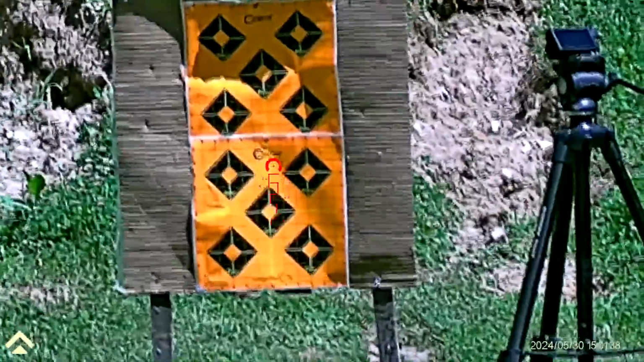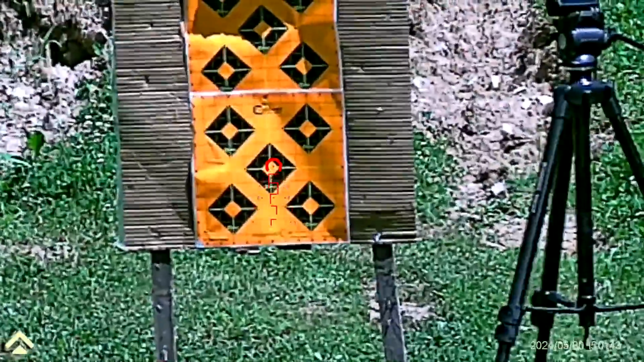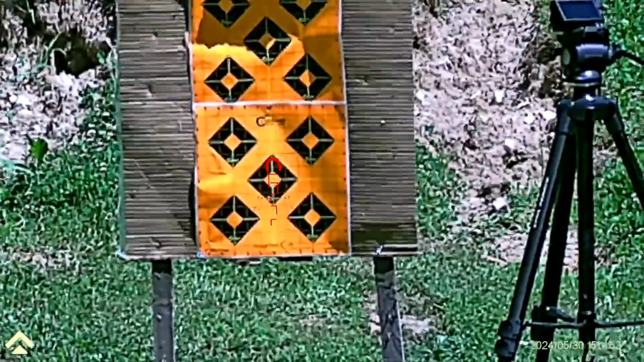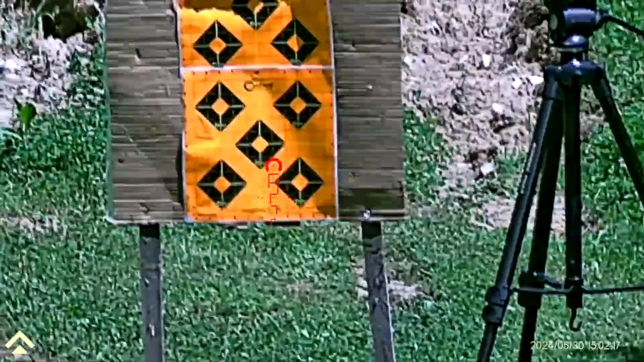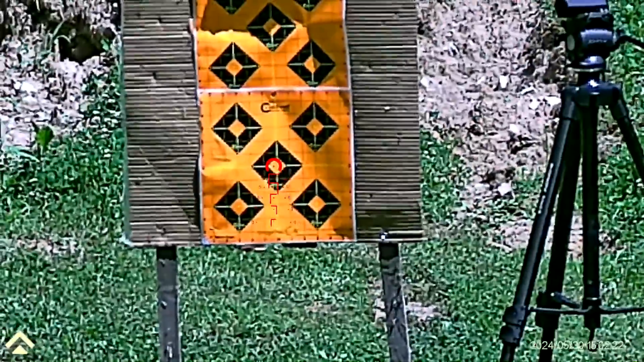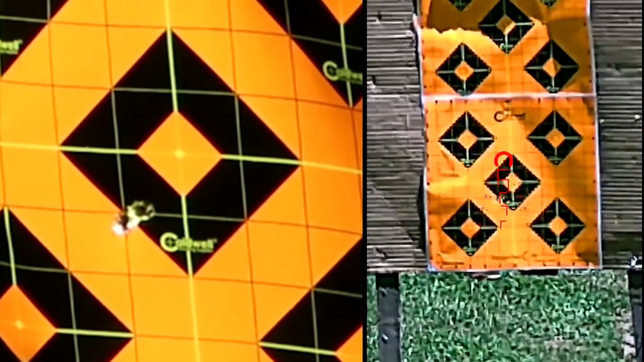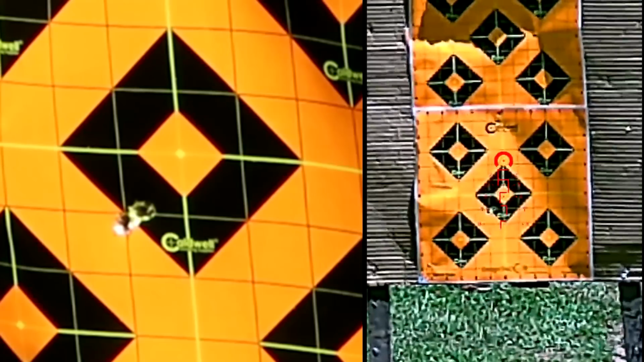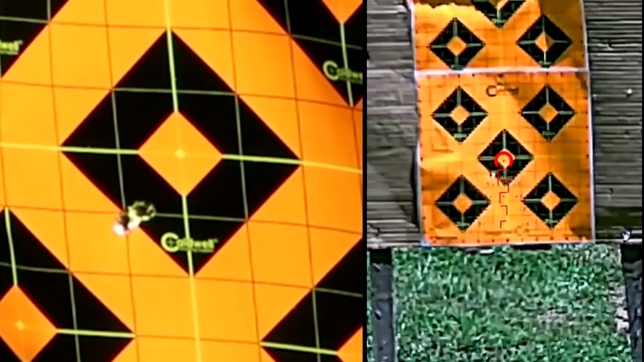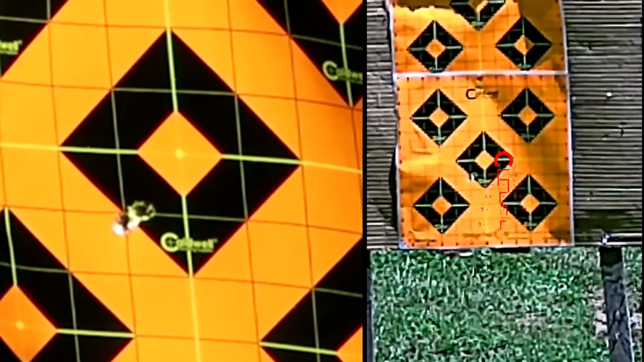And I'm gonna aim for that bottom target. We should be on paper pretty half decent because we got on paper at 10 yards pretty good. But yeah, let's just send one at that middle target and see what we can do here. And let's send a few of them. Looks to me like we're hitting about 1 inch low and about 1 inch left. So let me do some more adjustments here and we'll send a few more.